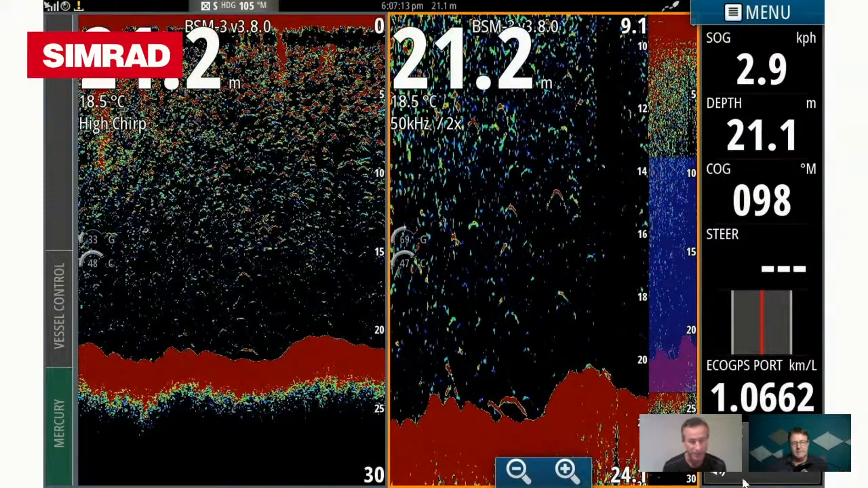I think that just clearly shows the difference between running your high chirp and your low chirp and variable frequencies and stuff like that. And you can clearly see I'm running a fair bit of colour there as well, and that fair bit of colour is what's helping to define those snapper, that's for sure.